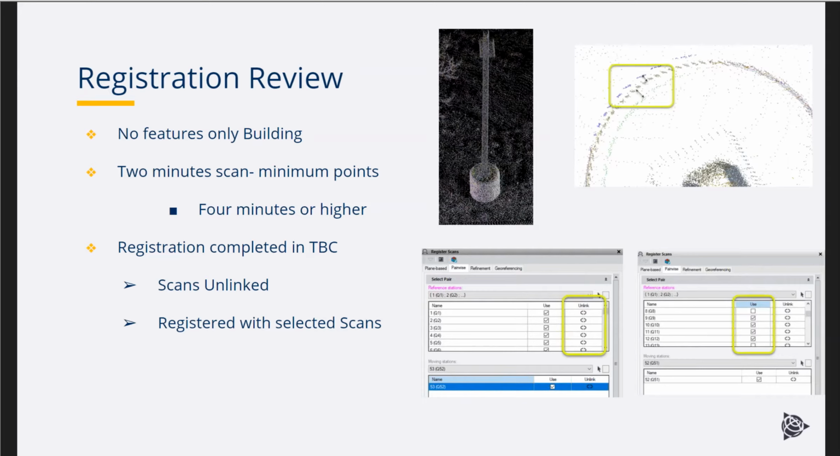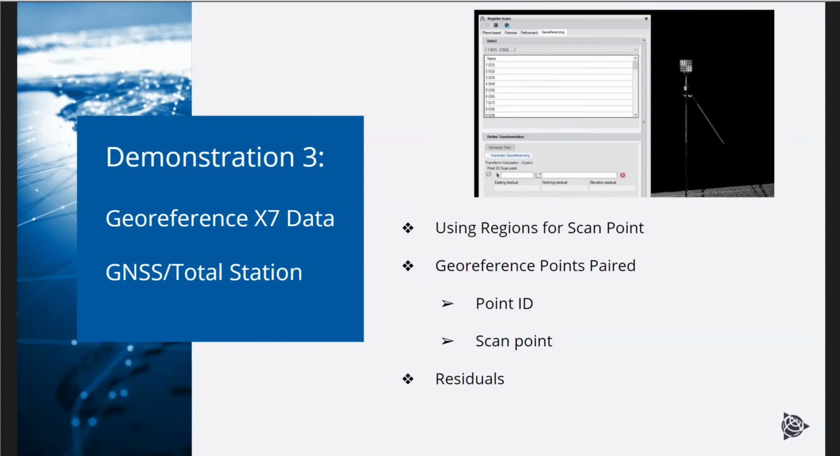So that's just a little background on the registration and then completing it, performing the registration in Business Center.